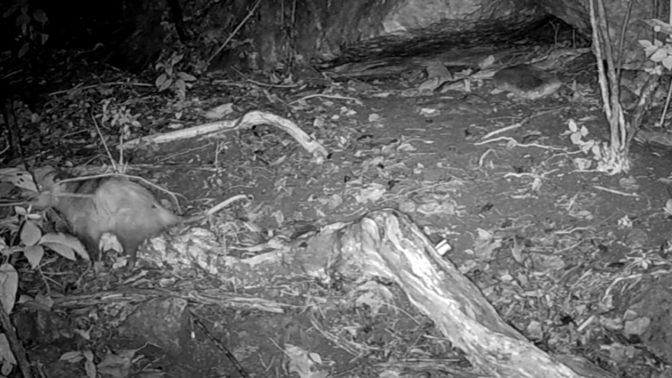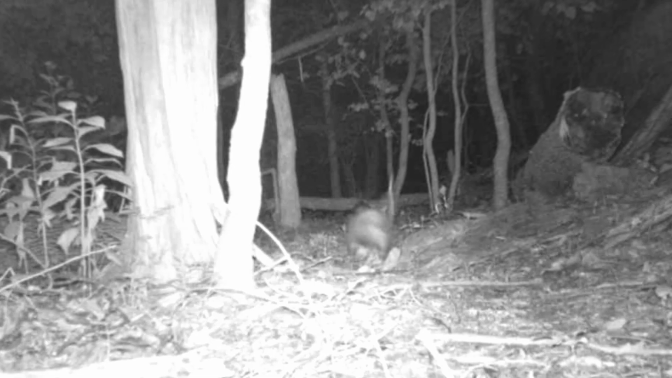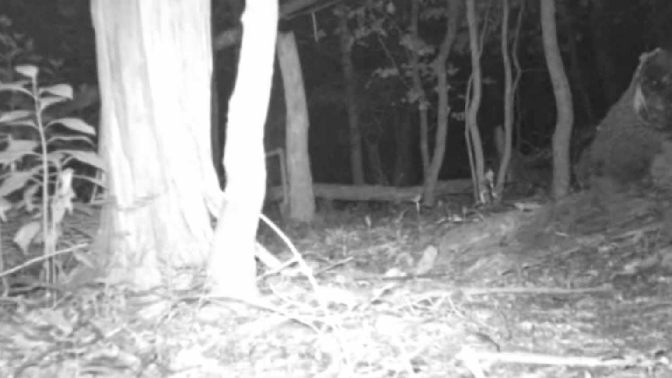And there's old Willie in his bush, having a good time. It's either Willie or Sidewinder. I think it's Sidewinder. And there's that couple little possums chasing each other again on top of the bridge.